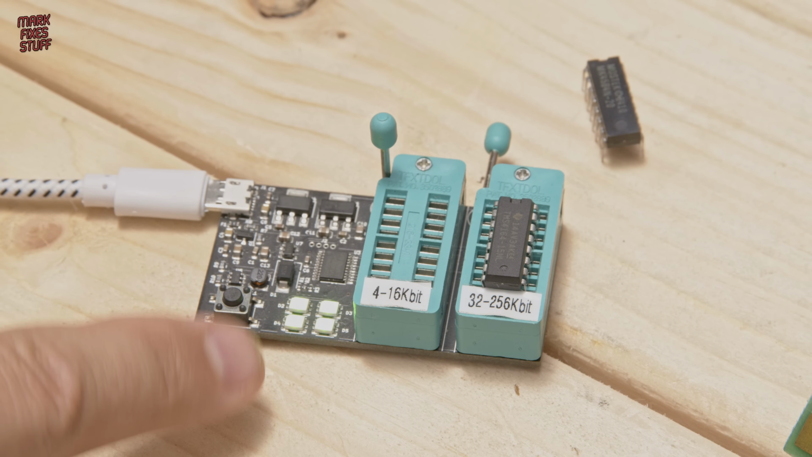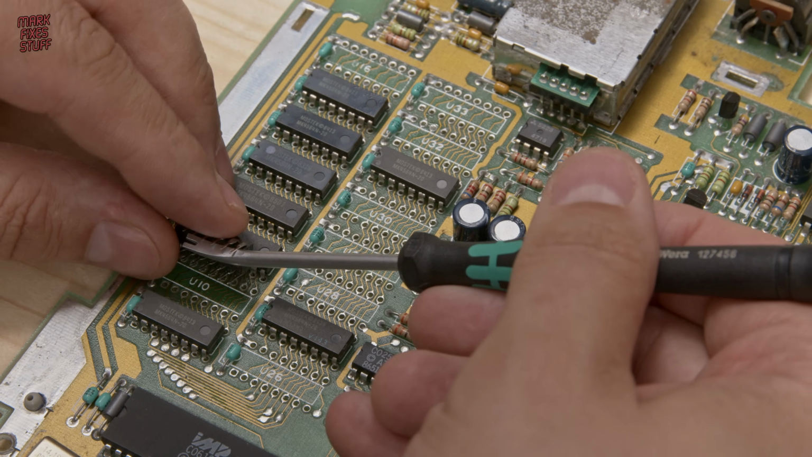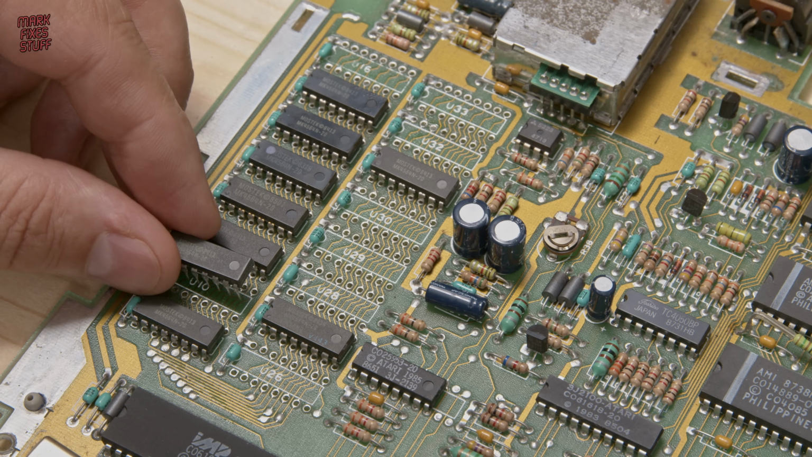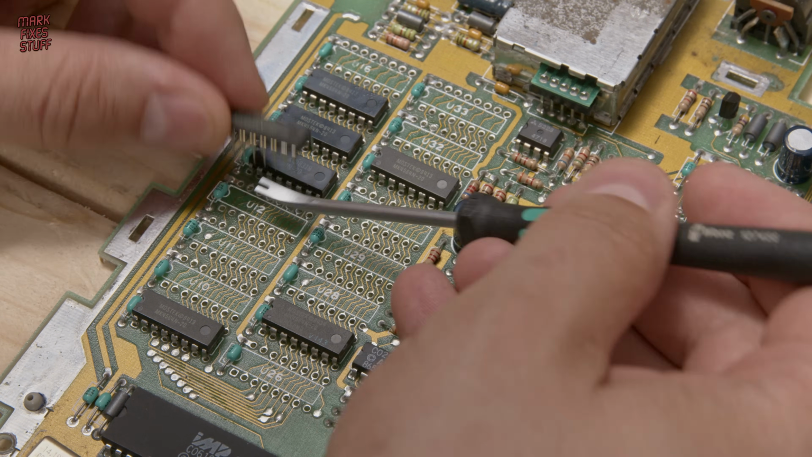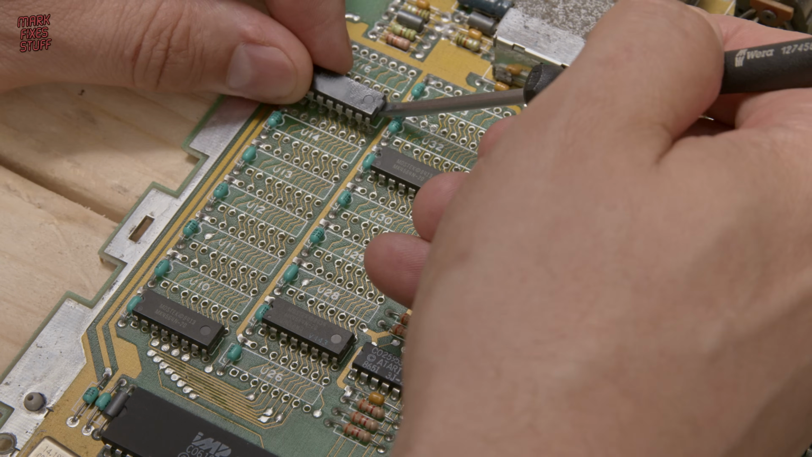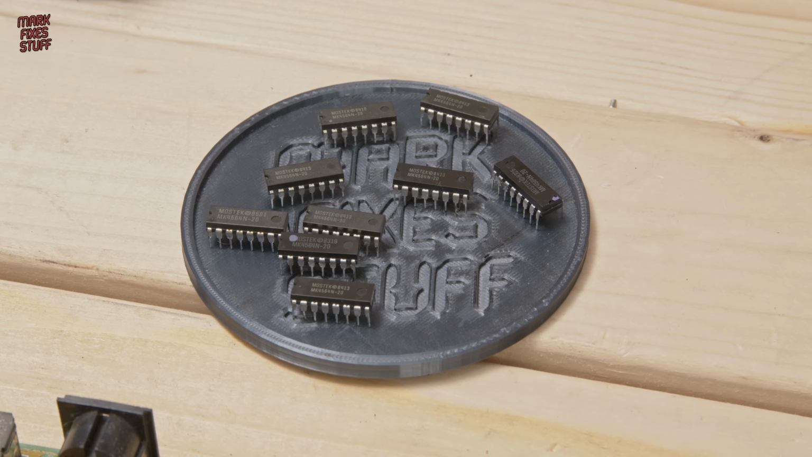And whilst I distracted you with that, I've gone and desoldered all the legs of the chips. And of course, I'm trying to look all cool, but I've got the manual dexterity of a drunken cocker spaniel as soon as the camera's turned on. Removing the chips is dead easy. There's no trickery here, I've just desoldered the legs. It's still a long process, but a lot easier than the manual route.